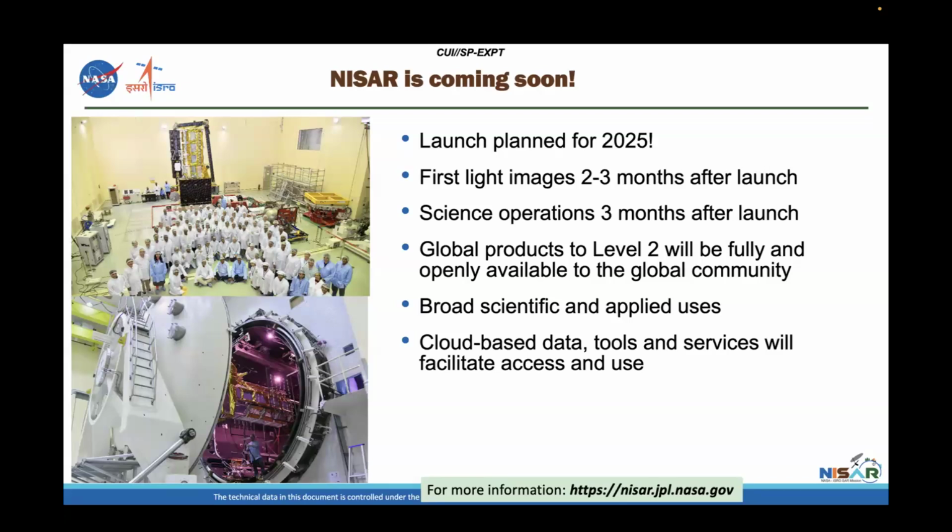But it's, I don't know how to word this, but it's really very, very soon. What's going to happen after launch is we're going to get some first light images about 2 to 3 months after the launch. These are images that you will then start to be able to play with. Science operations, meaning that the satellite is going to be in the correct orbit, making consistent imagery, should be available, or currently that is planned to be available 3 months after launch.